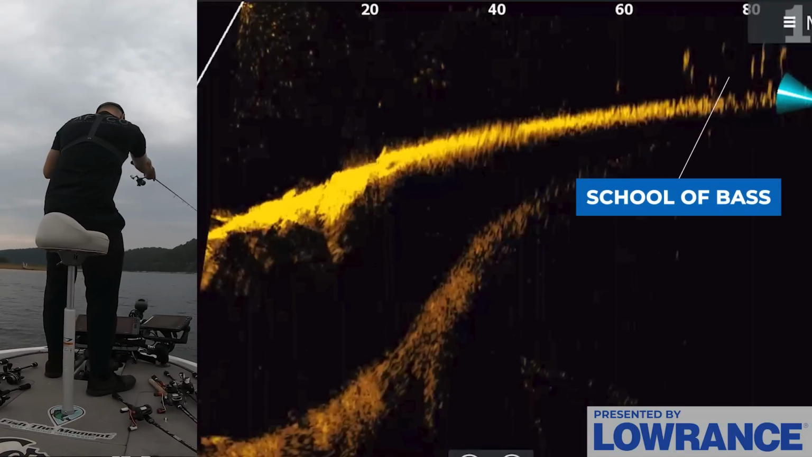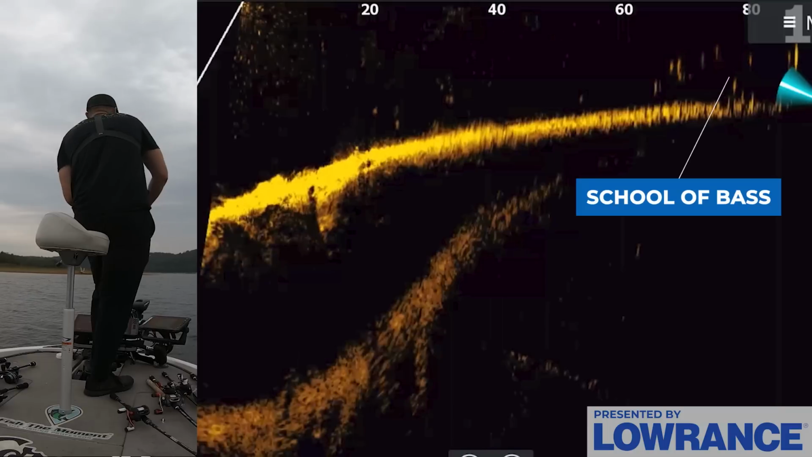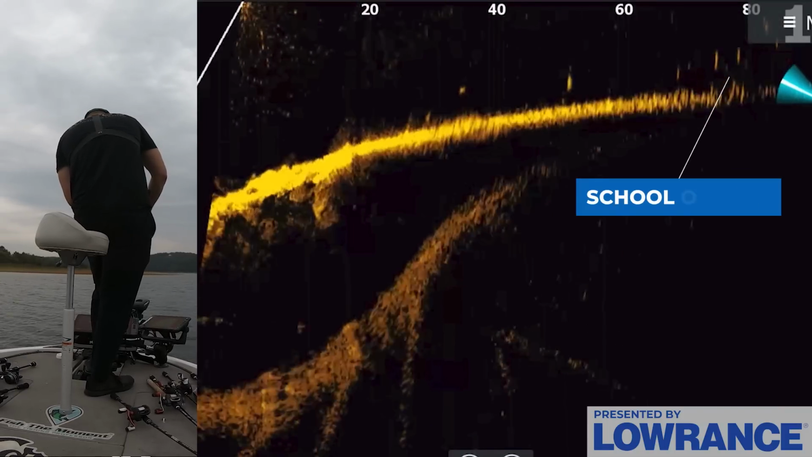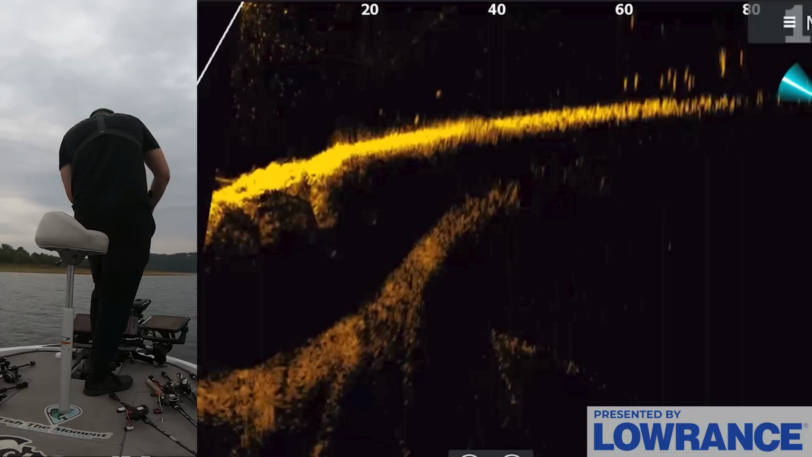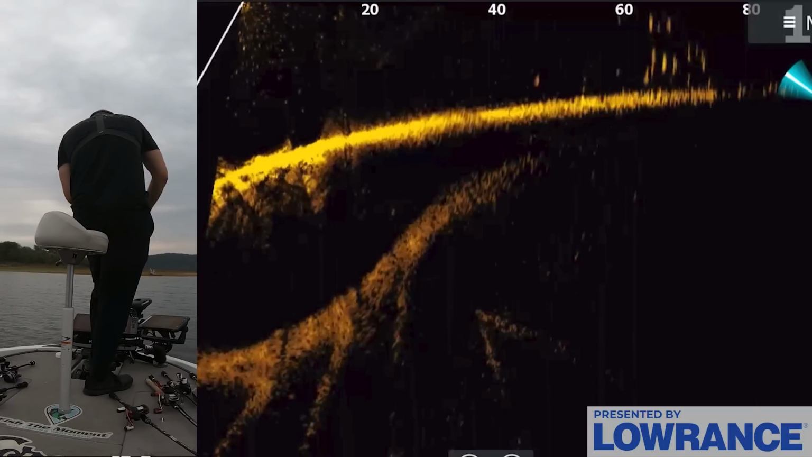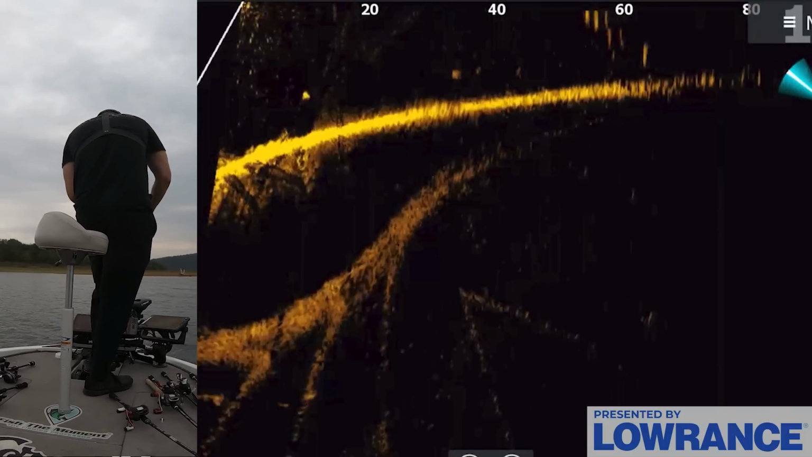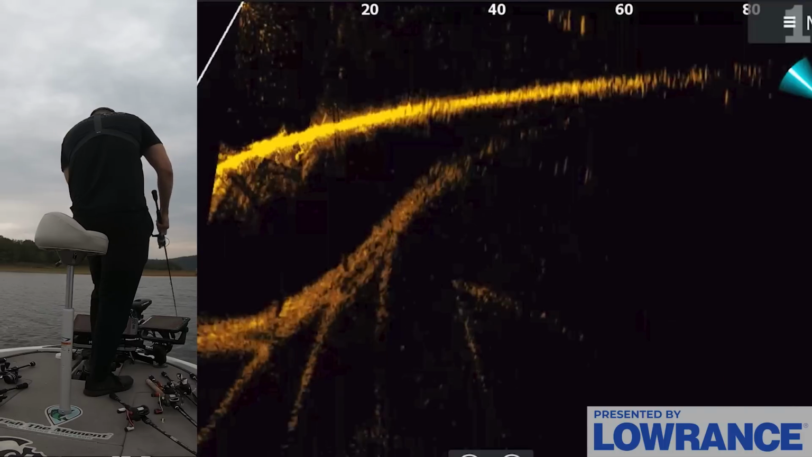Oh, there's a school of them way up there, guys. Way up on that flat, 80 feet. There's a bunch of them up there. These fish have to eat. Come on, they're all over my bait. Eat it. One of you just come eat it.